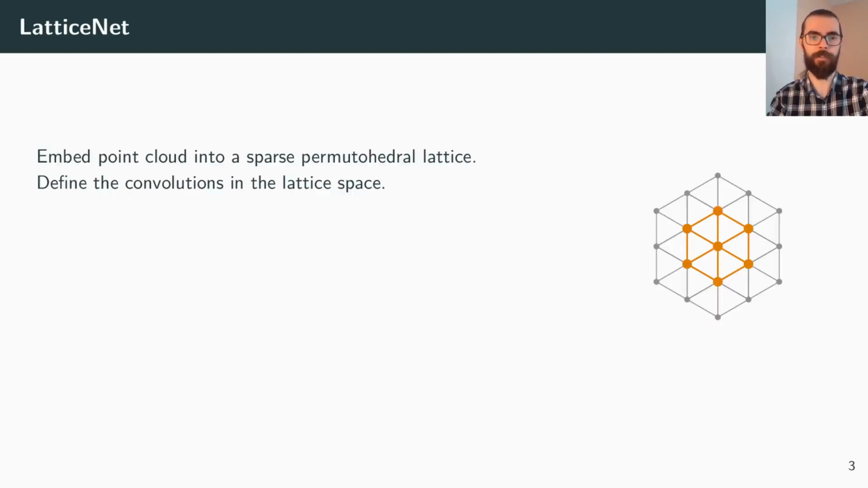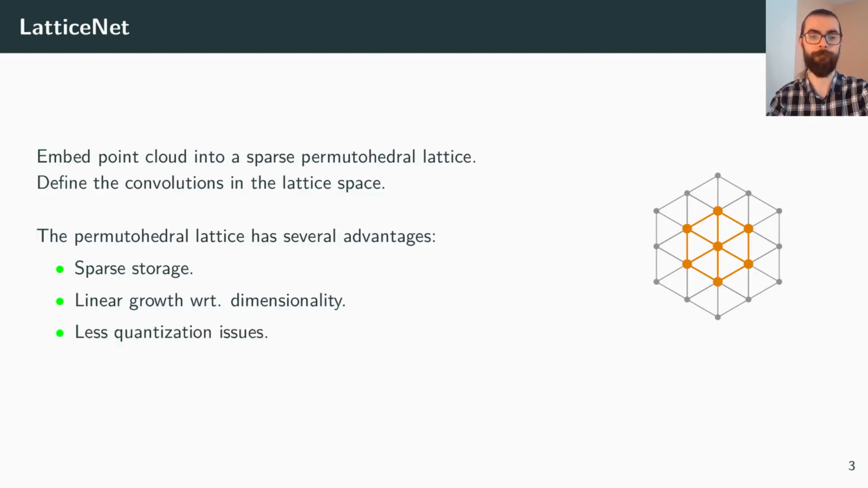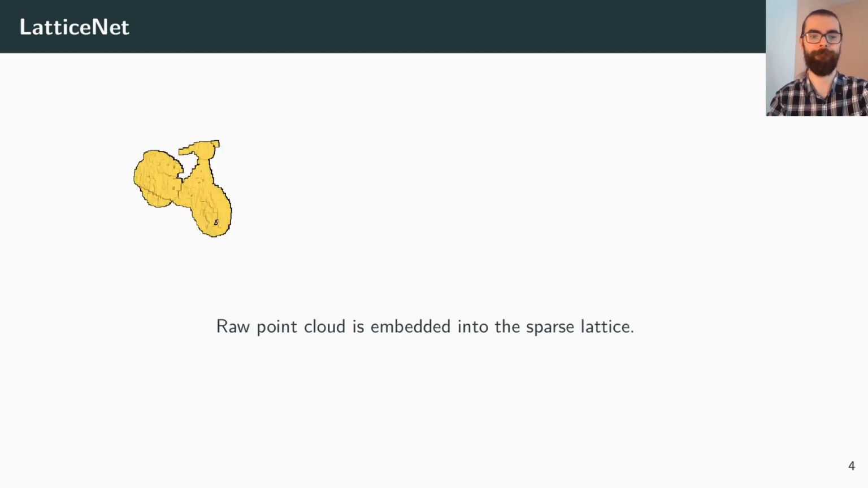Here we propose LatticeNet, a method that embeds the point cloud into a sparse permutohedral lattice and defines the convolutions in lattice space. The permutohedral lattice has several advantages as a representation. First, it has sparse storage, which means the lattice is only allocated where the surface of interest exists. Secondly, it has linear growth with respect to dimensionality, compared to the exponential growth of a cubical lattice. Thirdly, it also has less quantization issues due to the fact that the signal is interpolated into the lattice.